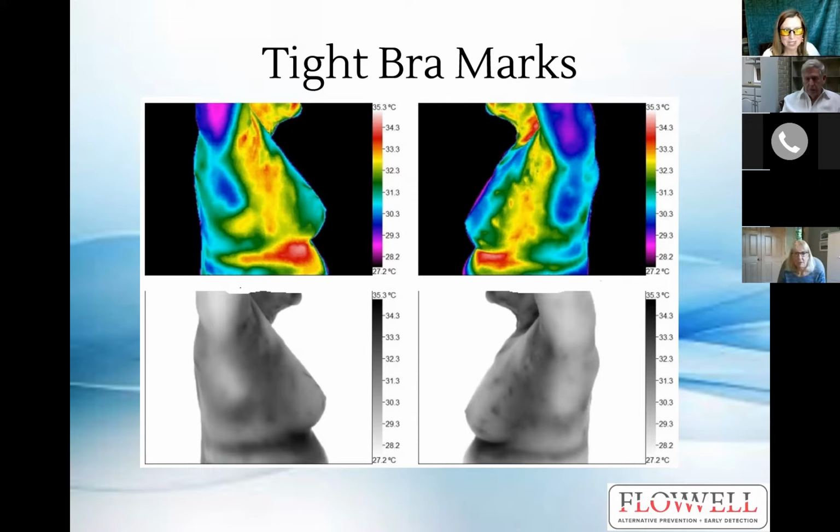Sometimes some of these heat signatures on the side can be from chronic underwire poking a woman in the side there. And I also bought little bra extenders online. My bras are all pretty expensive. I wasn't willing to just toss them at the time. So, I just loosened them up. Instead of being super tight, now they're all comfortable and loose fitting on me.